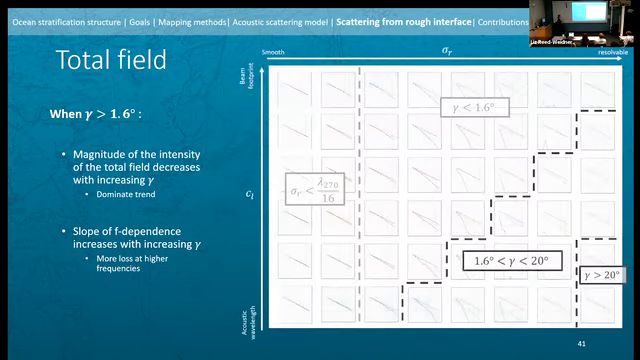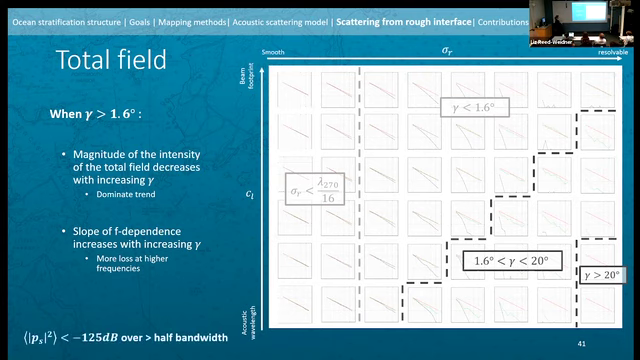Now, the limit of this regime is a little bit fuzzy, because really what you would be looking for is at what point you would not be able to observe scattering from this surface anymore. However, that's really linked to the signal to noise ratio of your system and where you are in the ocean. So the point at which there's no energy left is sort of up for debate. I set a relatively loose limit of as long as the total field over more than half the band, which means the high frequency half of the band, was above 125 dB, then it was observable. But certainly this should be updated depending on what system you're using.